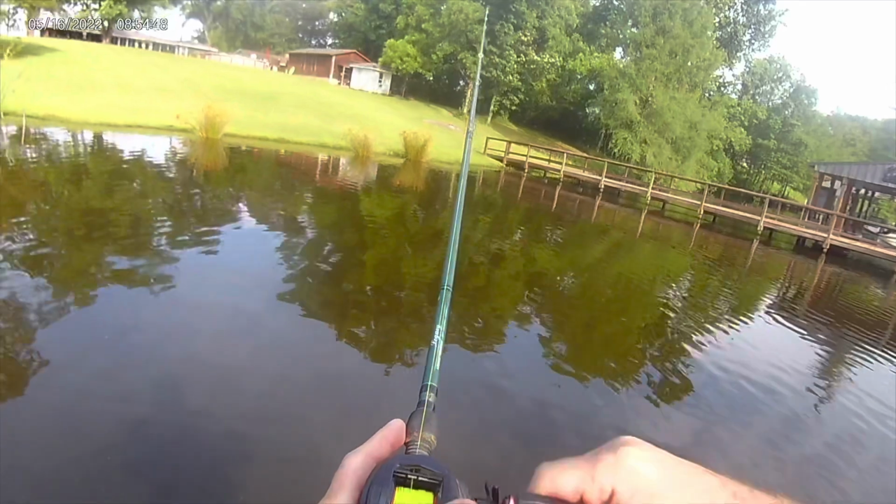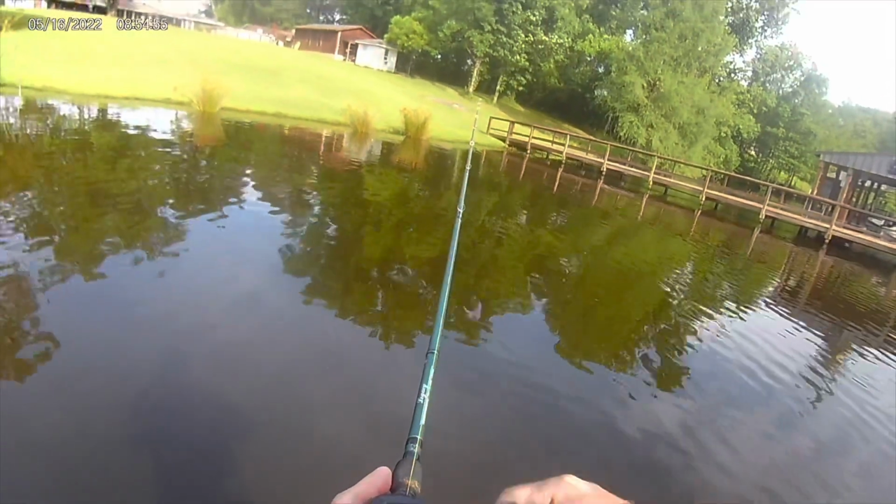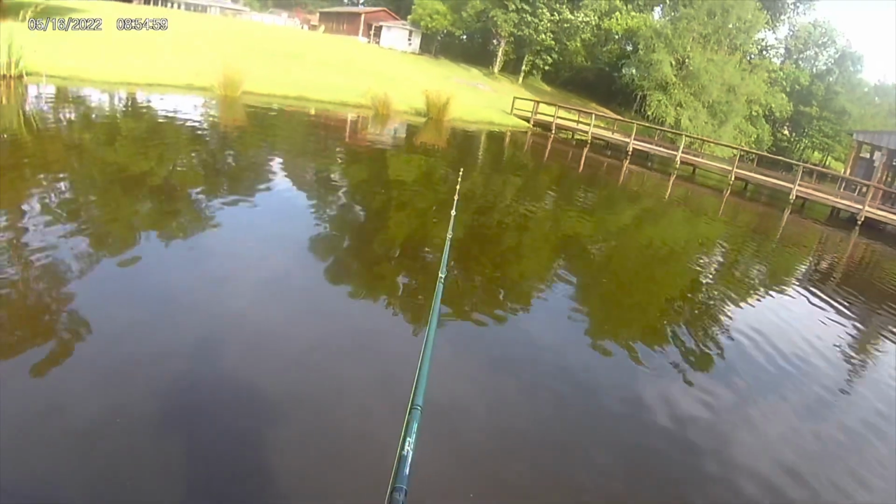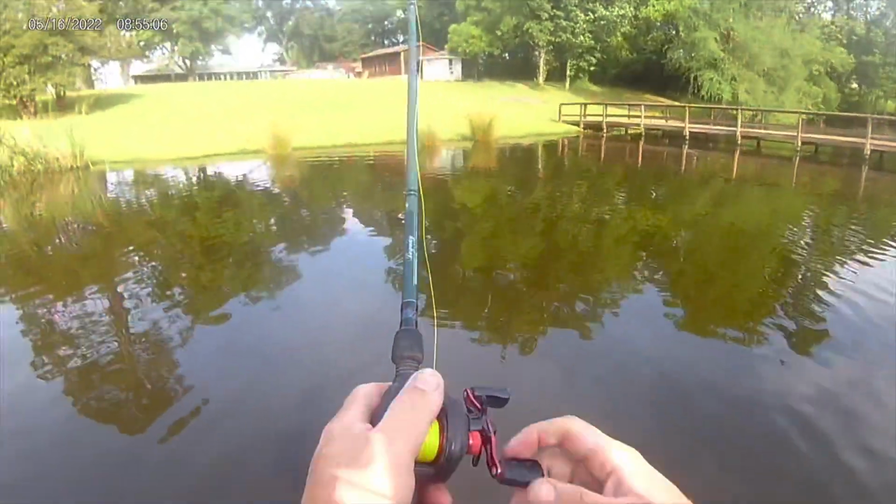That is number one, because when a fish hits this, you have to give them some slack. You cannot just set the hook as you would, say, on a spinnerbait or other baits. You have to give them slack. Secondly, as I'm reeling, notice, and I'll do it again. All right, slack in my line.